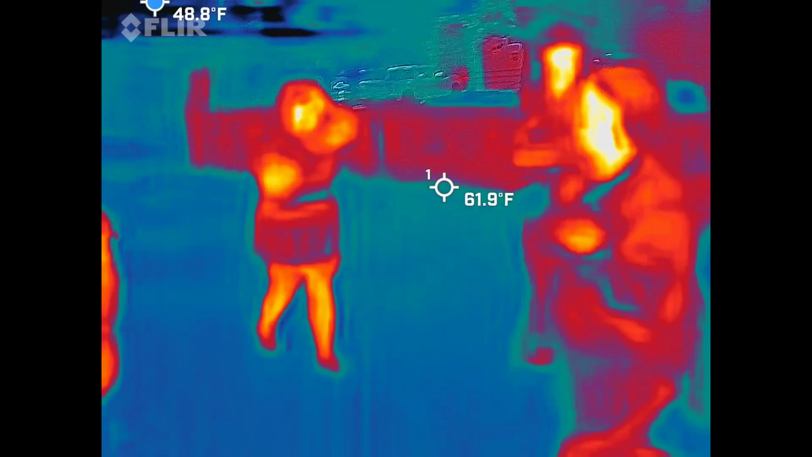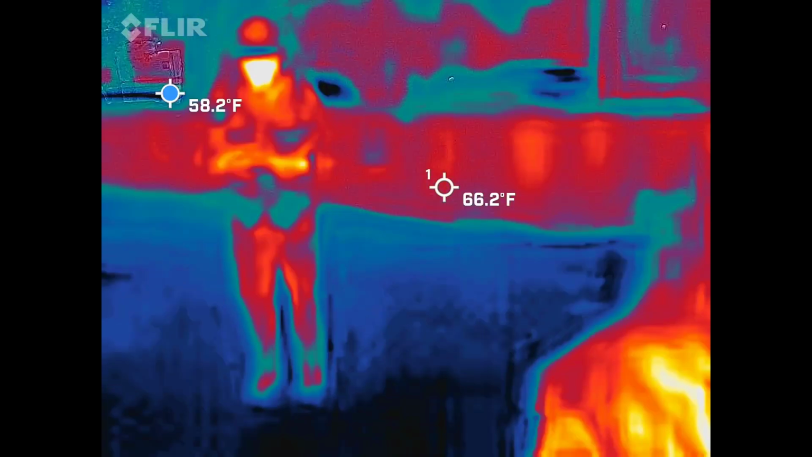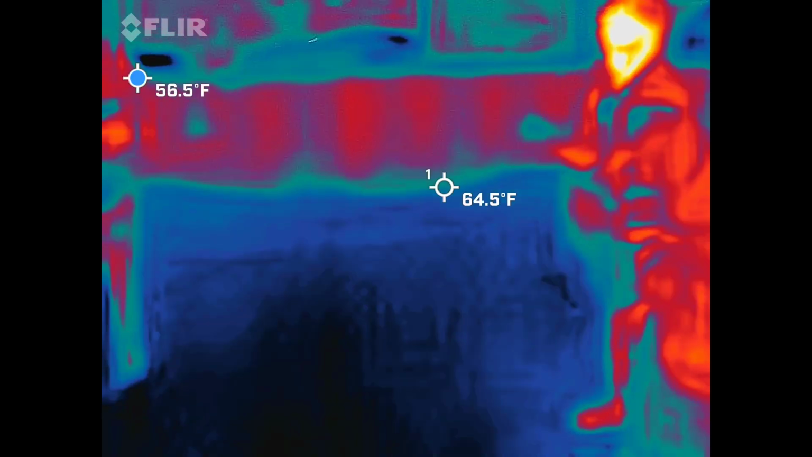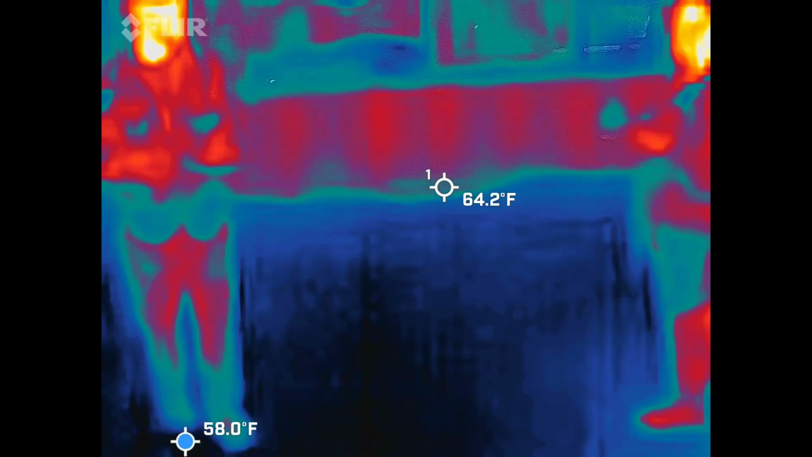Really? Yeah. It was one letter short, but it was at the end. I like it. So you had F-I-E-L? Yep. Alright, so Gabby, any other readings above 25?